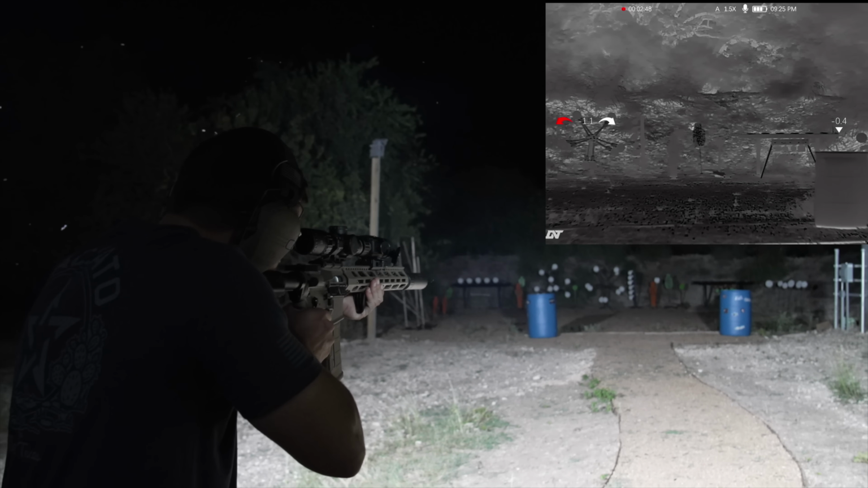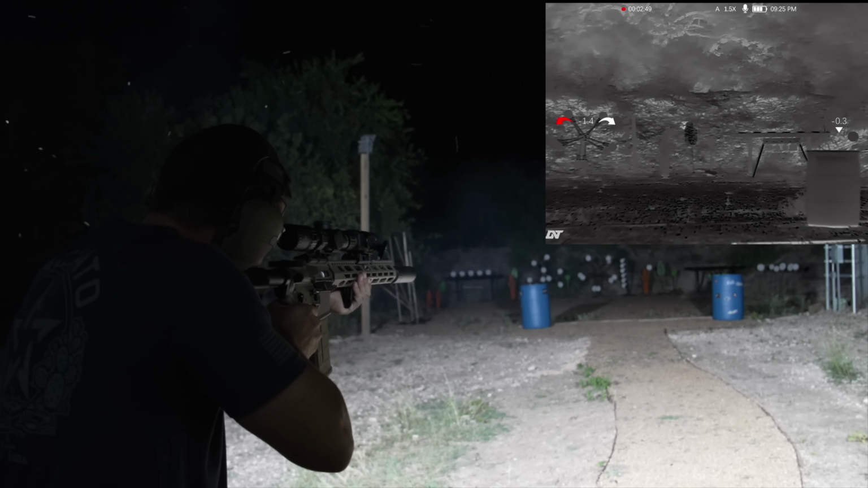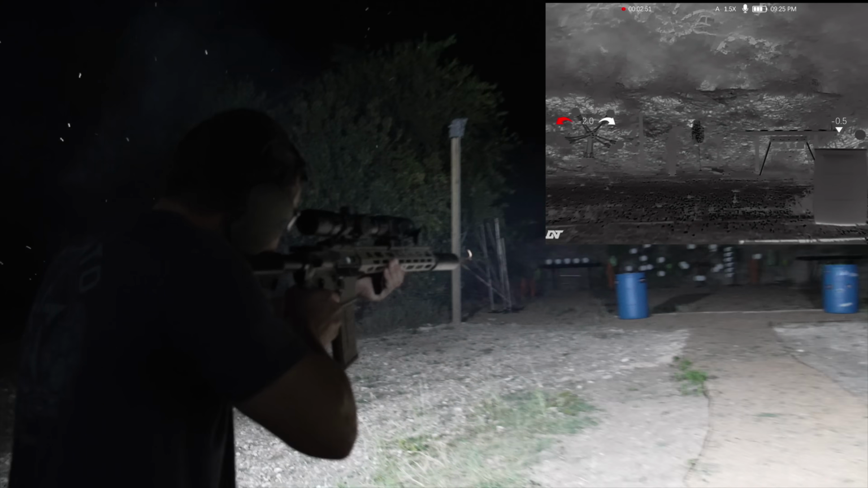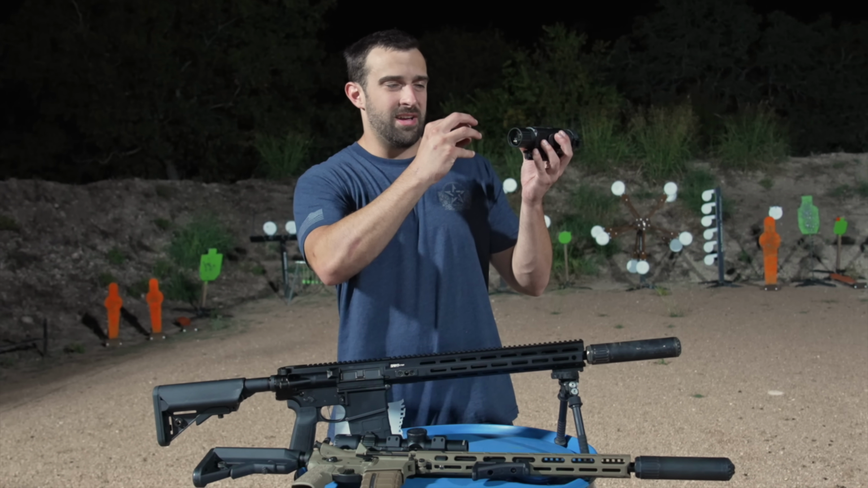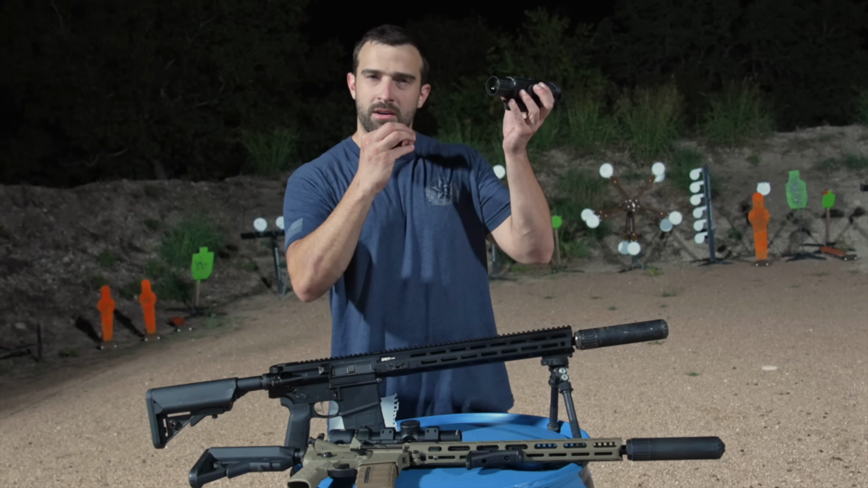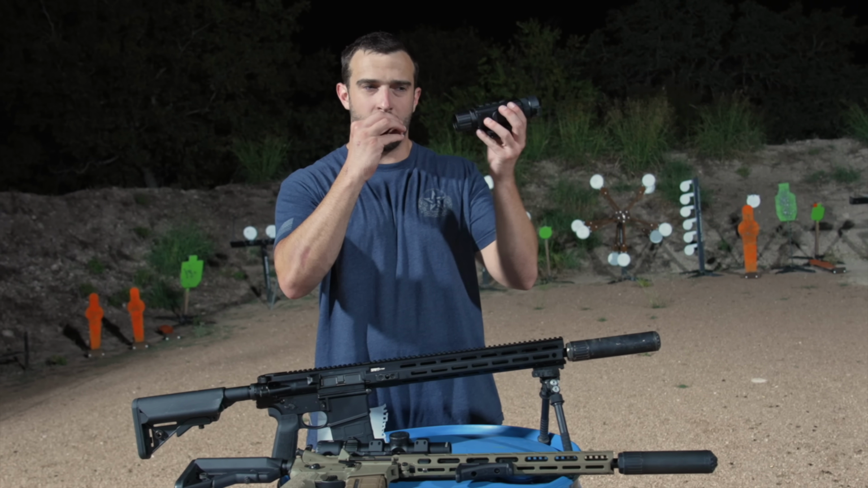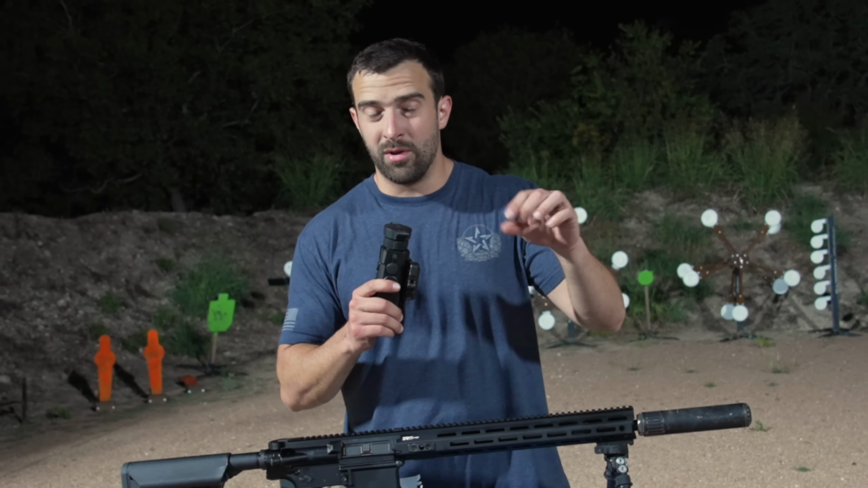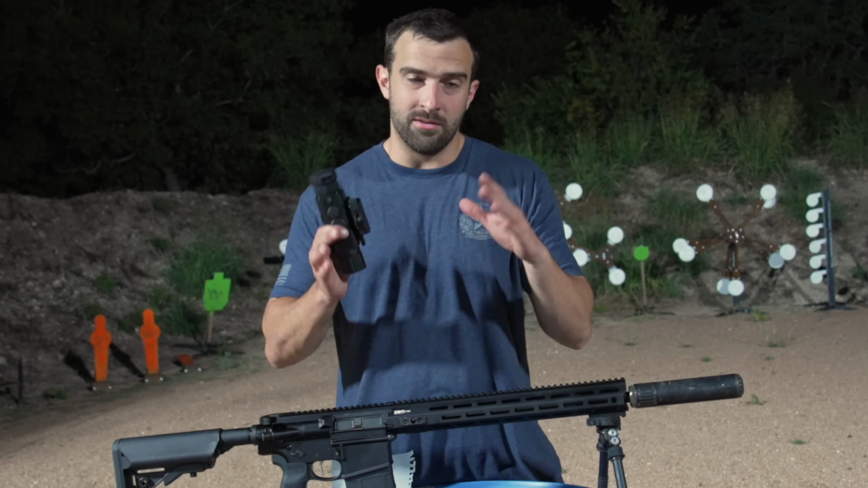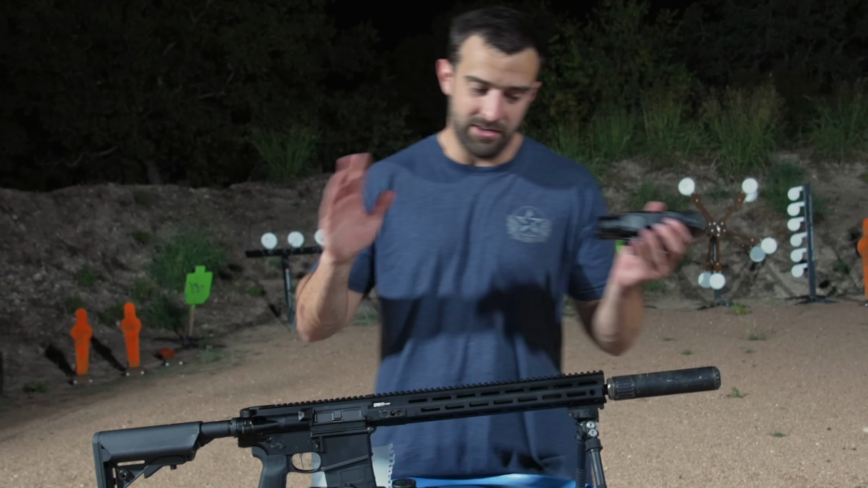Quick note, when using it as a clip-on feature, you do not re-zero your day optic, but you do need to re-zero this to your day optic. The reason being, won't get too far into it, but the reticle and the center of the screen here is not lined up. So it could kind of almost cause like a parallax, if you will. Don't get too confused by it. You pretty much go into clip-on zeroing in the menu system and do another one-shot zero. It's actually very, very simple. I promise if I could do it, anyone can.